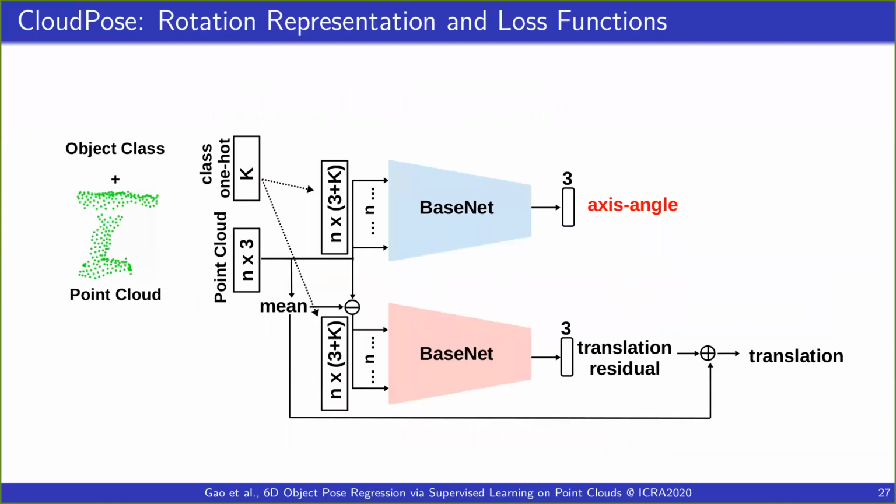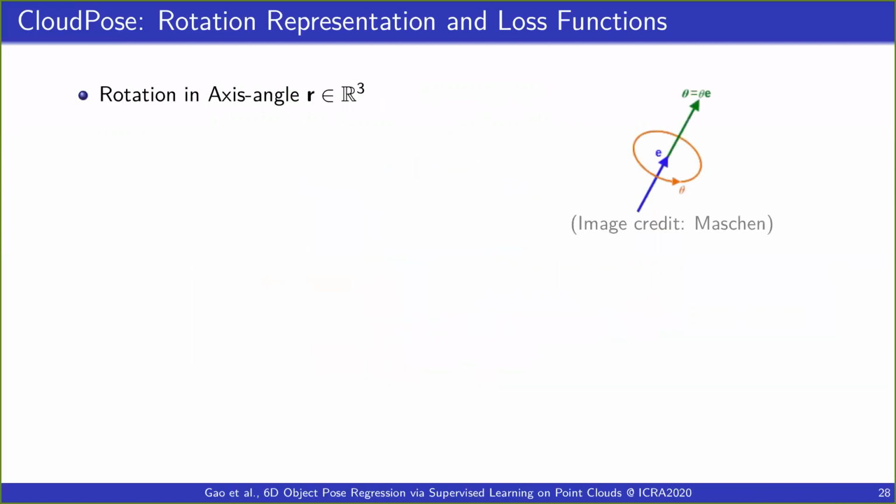In terms of rotation representation, we use axis angle format as a regression target. An axis angle is a three-dimensional vector, and it can be interpreted as a rotation of theta around the unit vector e.